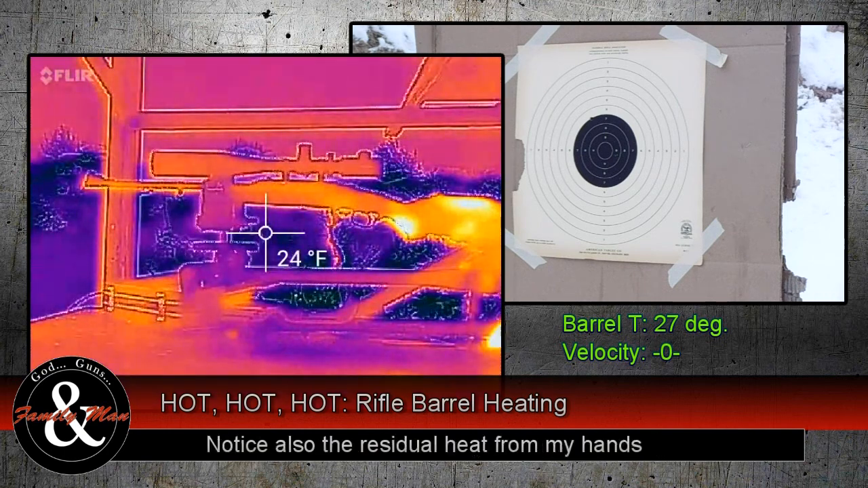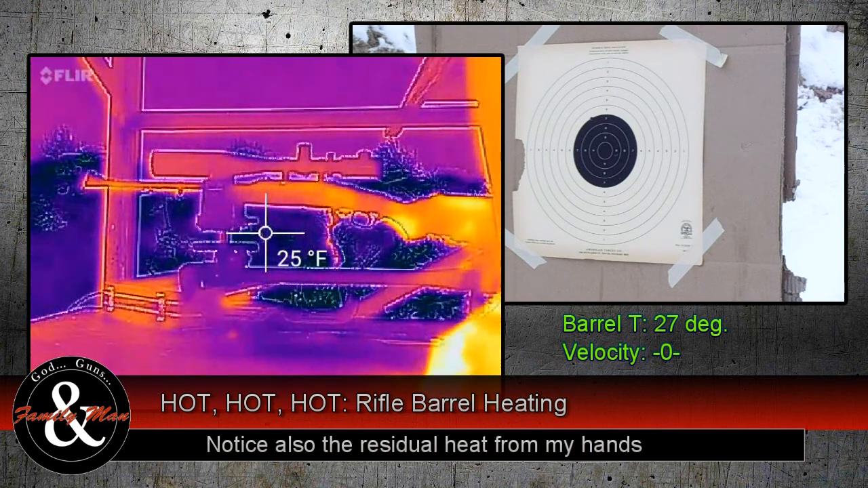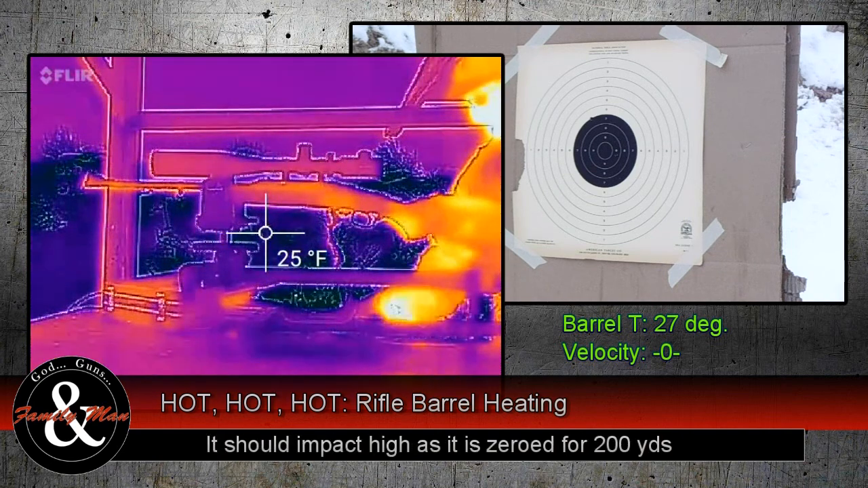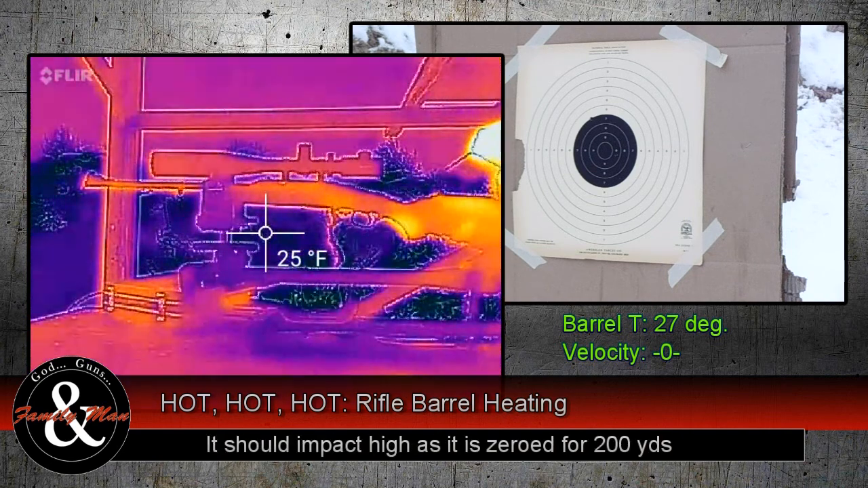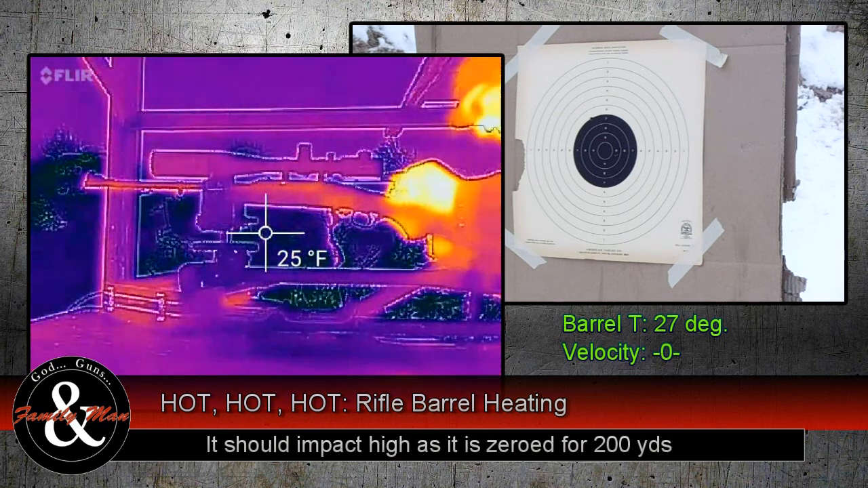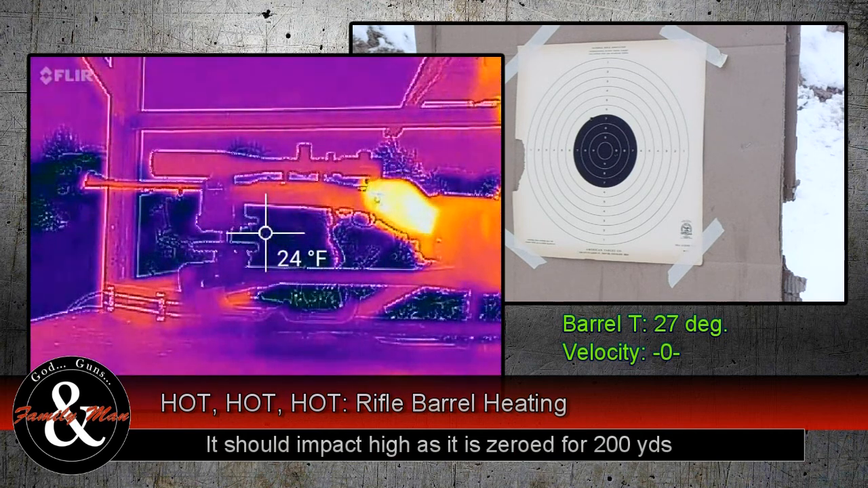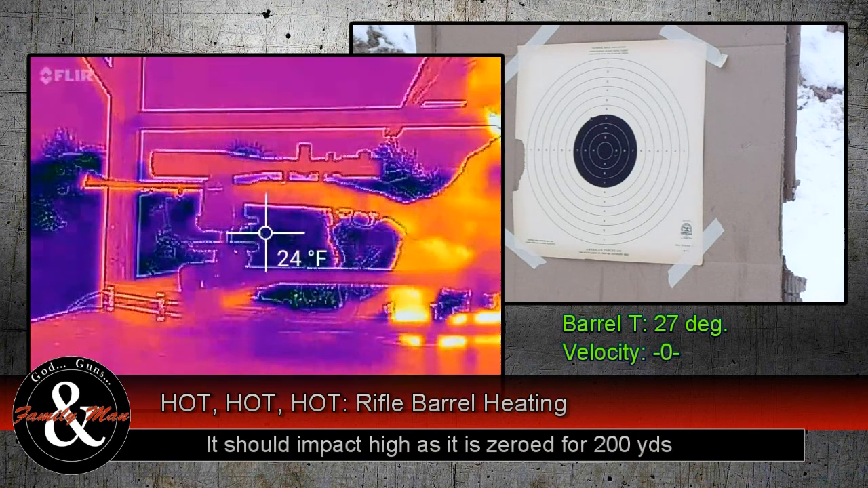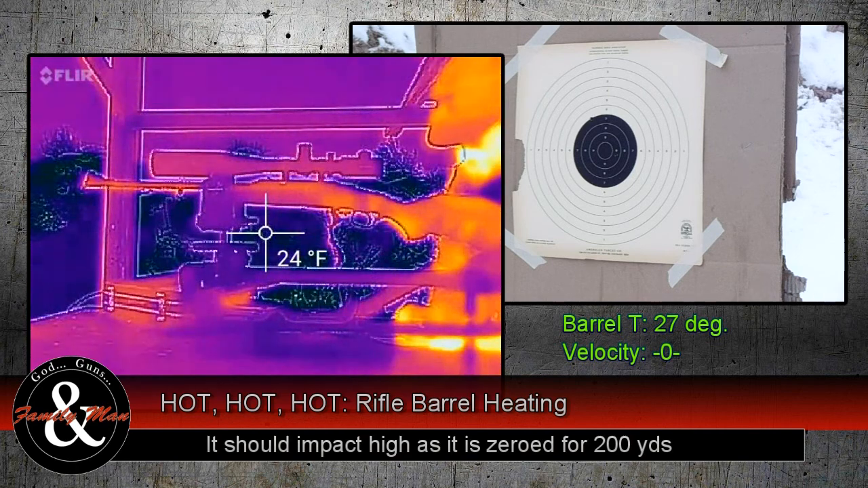Looks like round 1 impacted a little high. Chamber temperature after one round is 30 degrees.